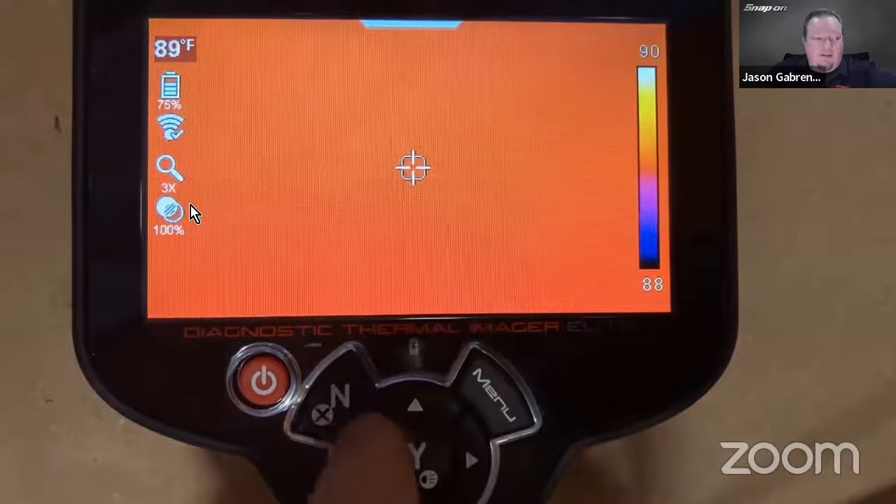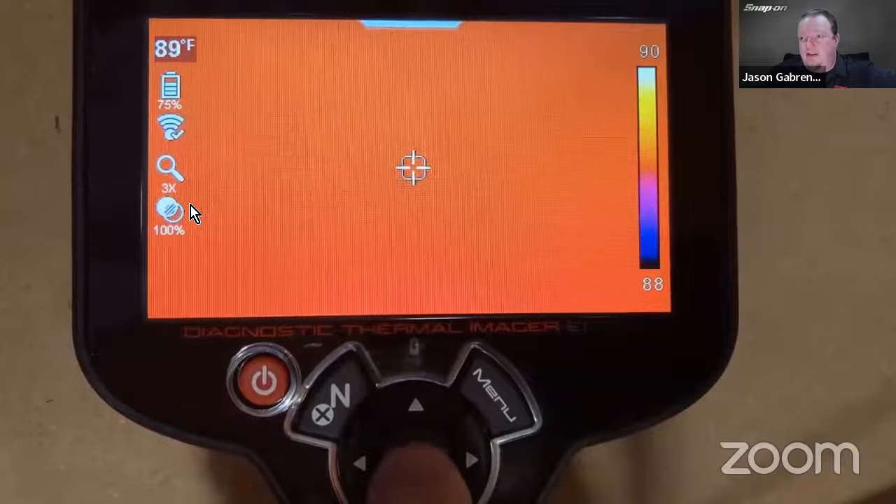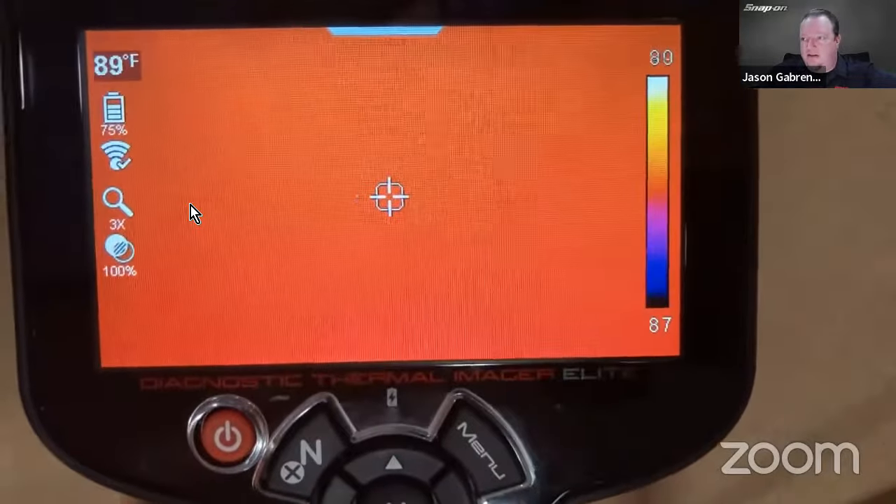And that's left, right, that's up and down. And then, yes, you're not going to be able to really see it, but you can turn on the light with that. It's kind of hard to see. Yeah, you can kind of see the light right there, shining at the camera. There we go. So we got a little light under there. Turn that on and off.